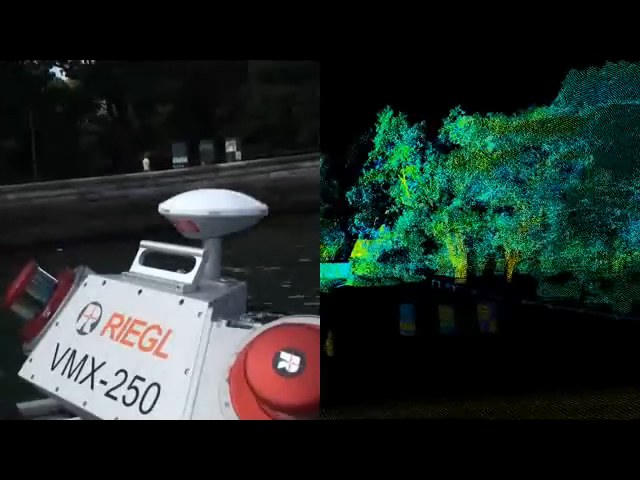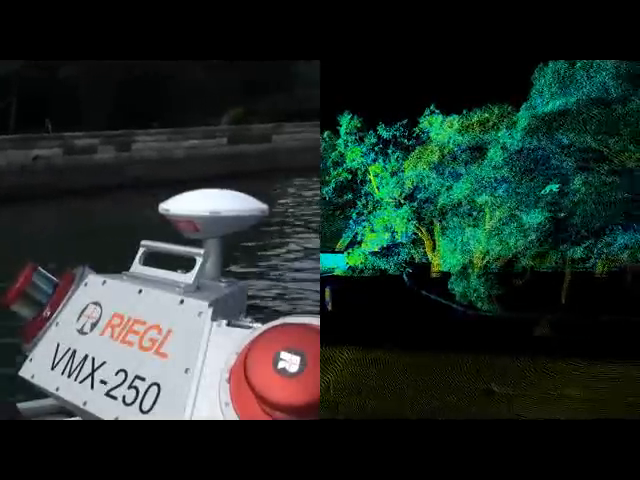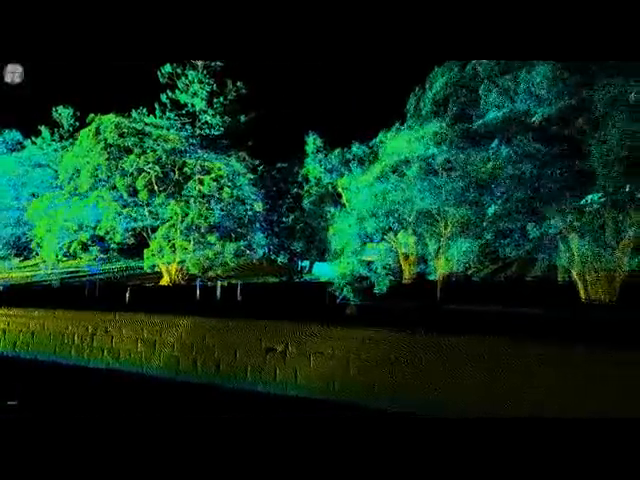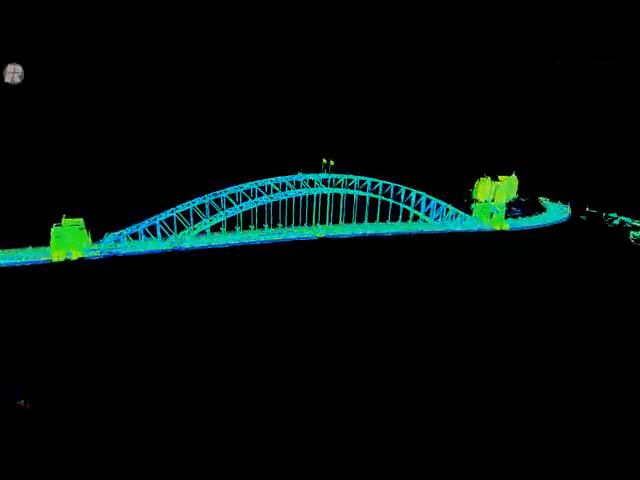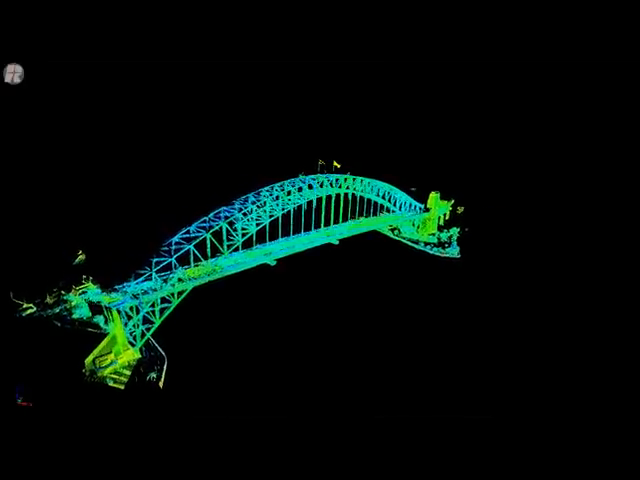It's important to remember that the boat is moving up and down, and it's all controlled by the IMU. You can see here that the boat is moving on the surface of the water, and yet the top of the wall is perfectly straight. This is all post-processed using a combination of the IMU, GPS and laser measurements.